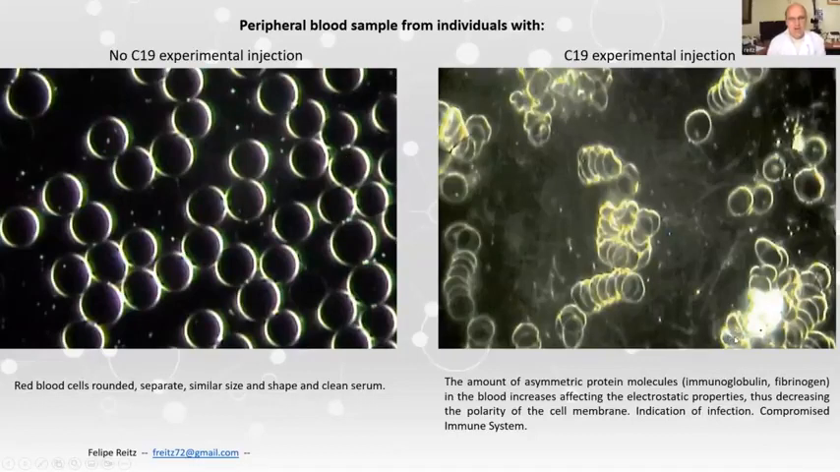Excellent. On the picture that you can see, exactly where your mouse is on top, all the red blood cells are in the peripheral sample of the blood, and you can see the red blood cells quite rounded and quite perfect looking. Different shapes sometimes, and different sizes, but perfect looking.